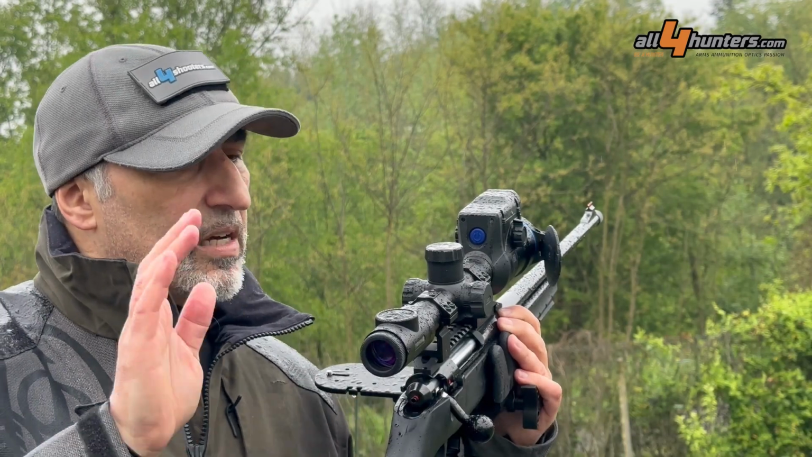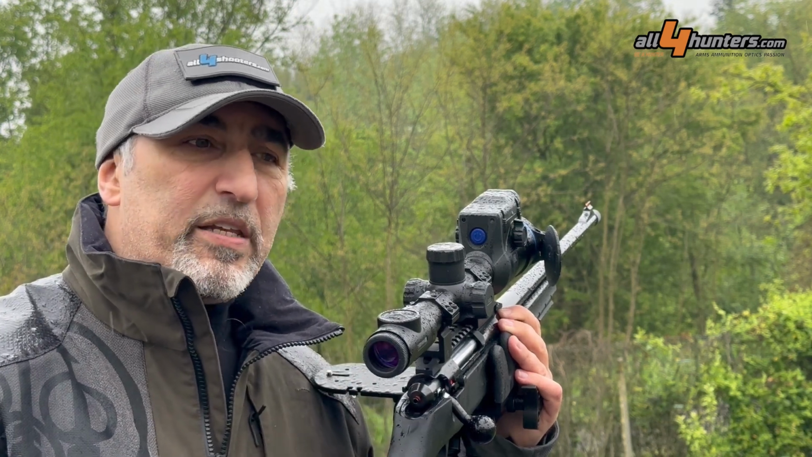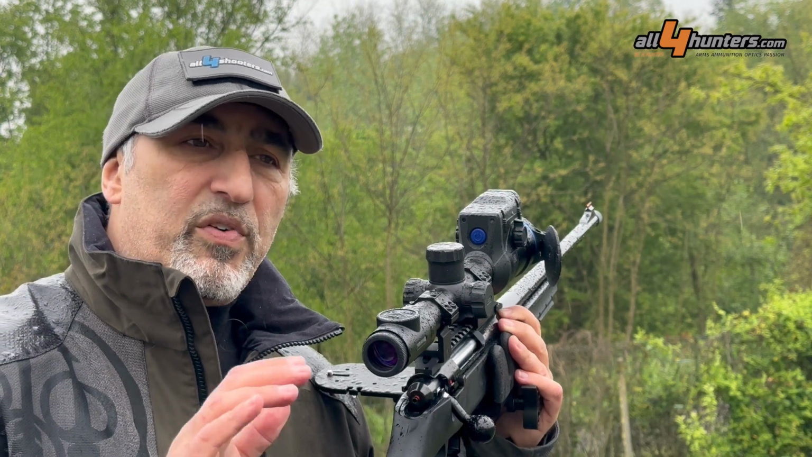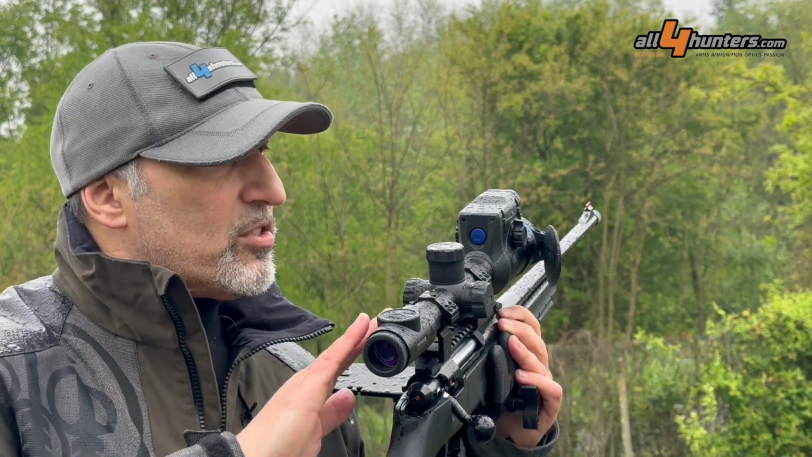And the rifle scope is going to be using this data to calculate with extreme accuracy the point of aim depending on the distance measured through the laser rangefinder.